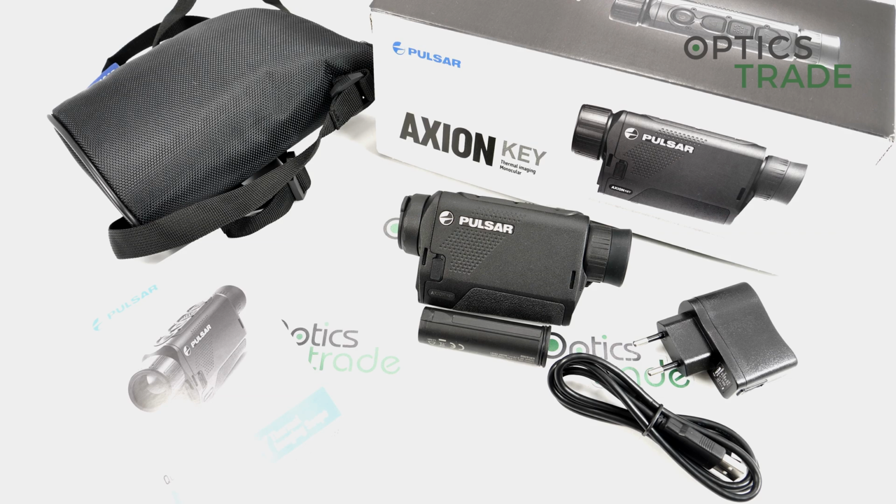And there are many debates about what is better or not and why Pulsar decided on this sensor, but when you see the optical performance, I would say that all these questions are really not that important. The sensor really works well. That's what's important. Refresh rate is 50 Hertz. So 50 Hertz means that you normally see a really nicely flowing image. You can see all the moving animals and so on without a problem.